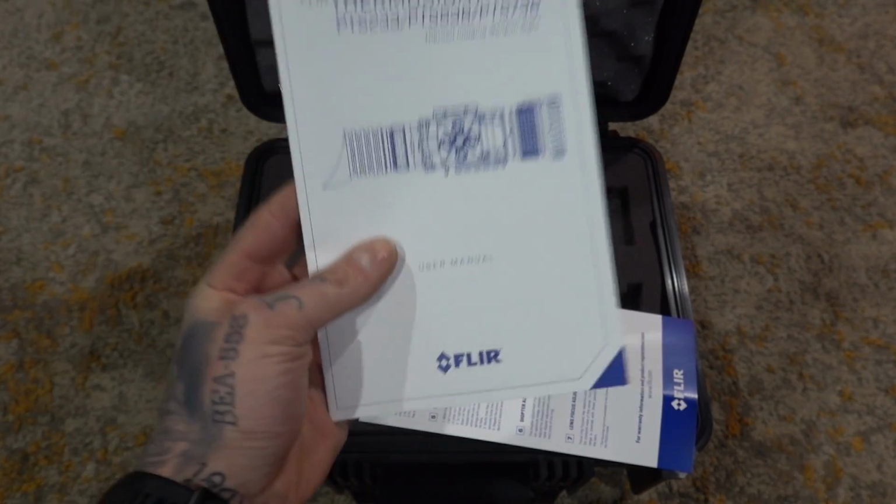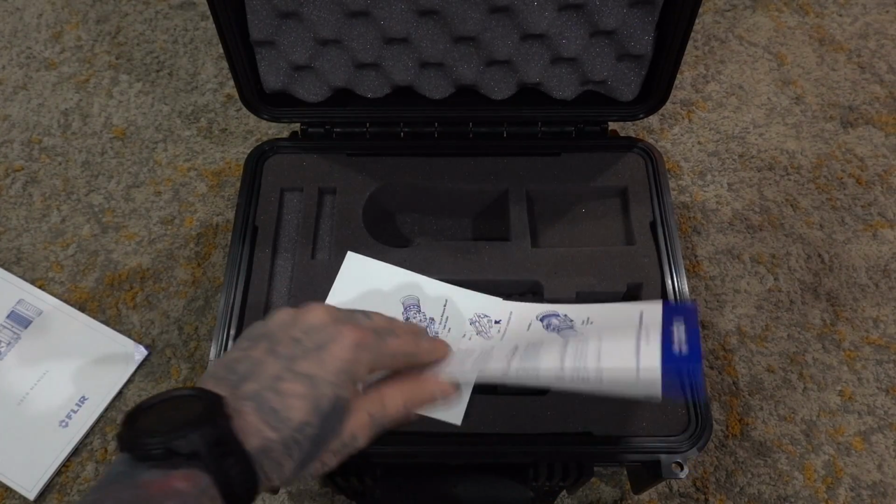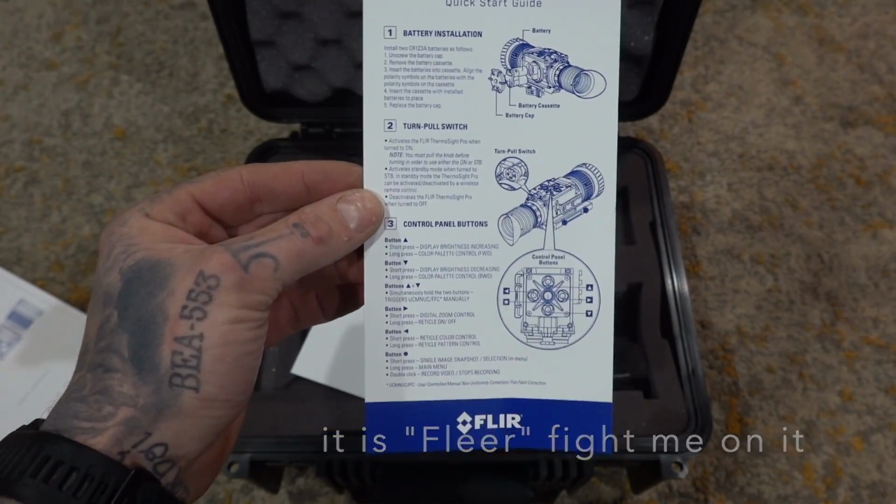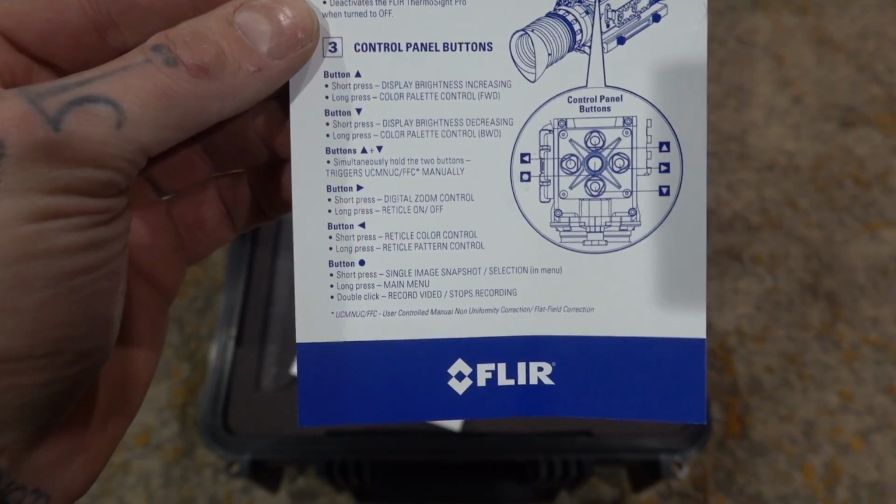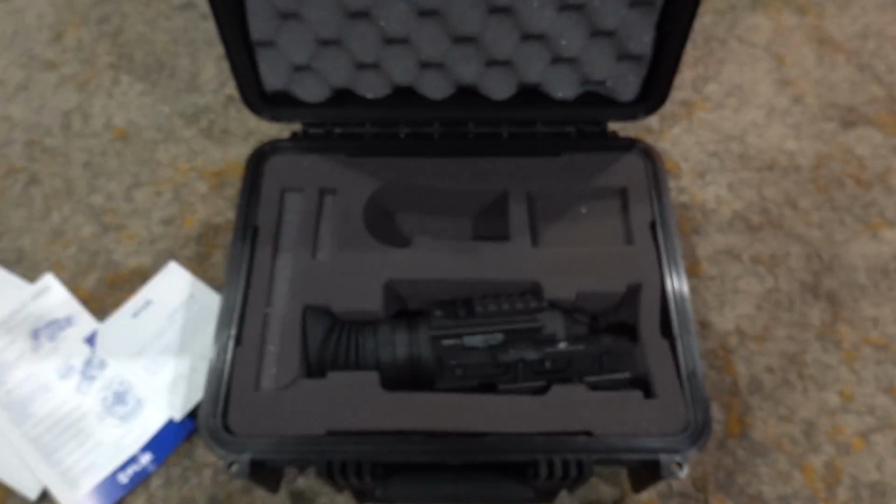So we get our manual. To be honest with you, not really needed. Everything inside of this sight is incredibly intuitive, as most things are with Flir. So you have 5 buttons, an on switch, an off switch, and a standby mode. Thank you, and a warranty card.